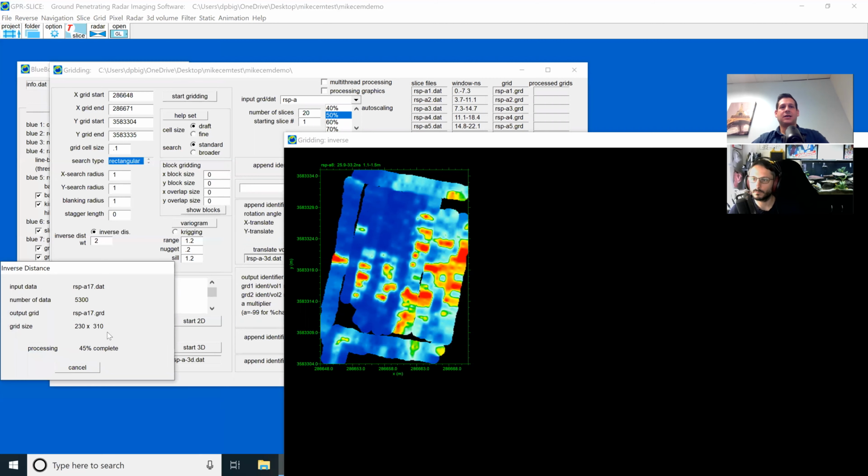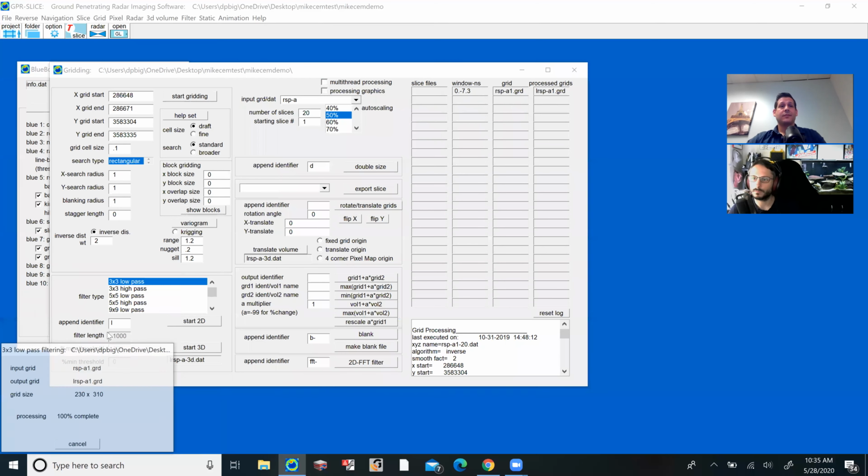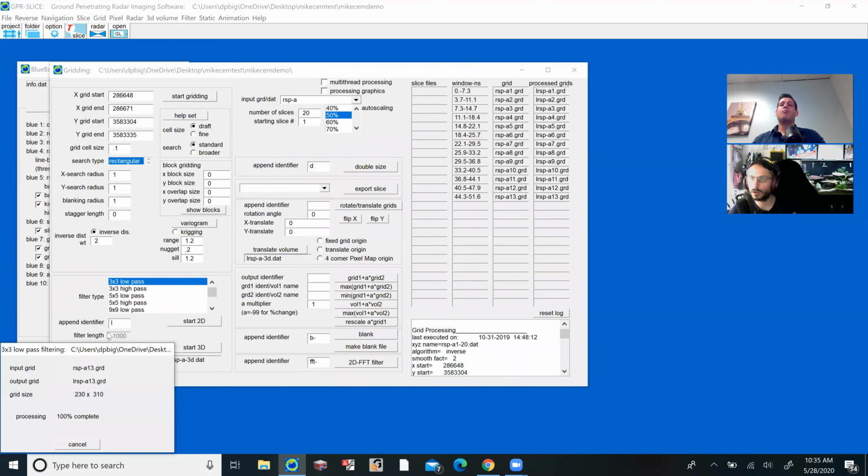So this is a really good, successful project that we had. And the truth is, processing is almost done. Now this is going to be good enough to provide visuals for a report, to provide interpretations for where these unmarked graves might be.